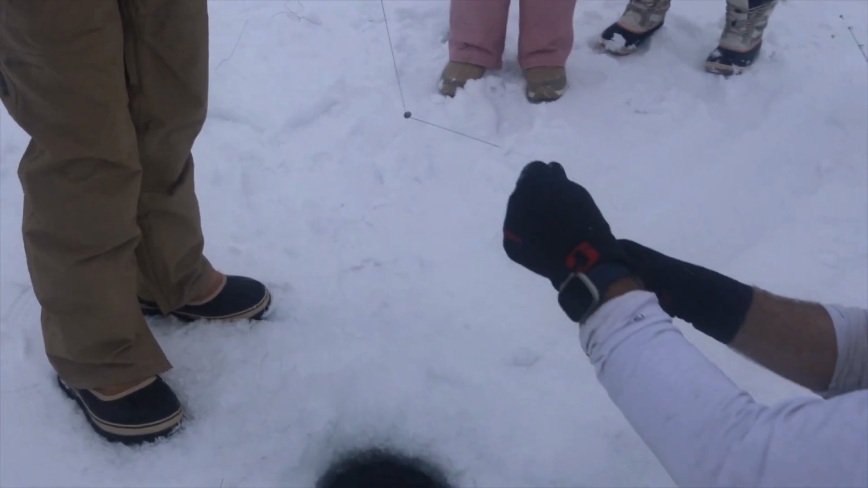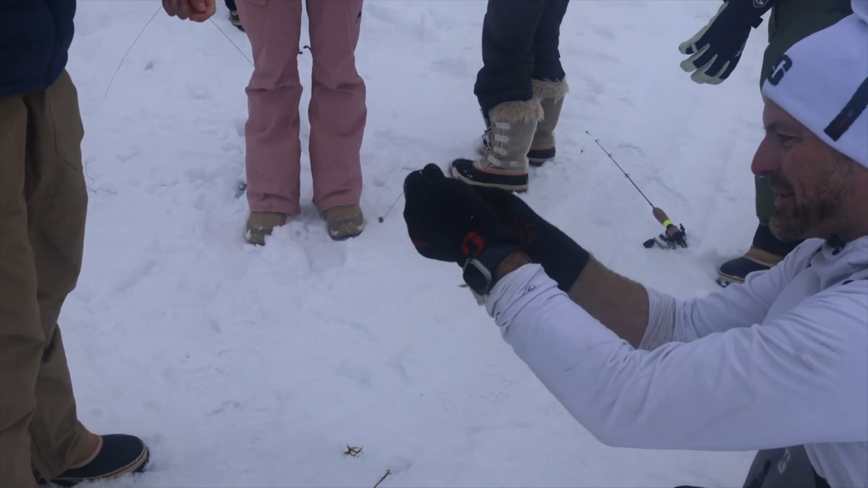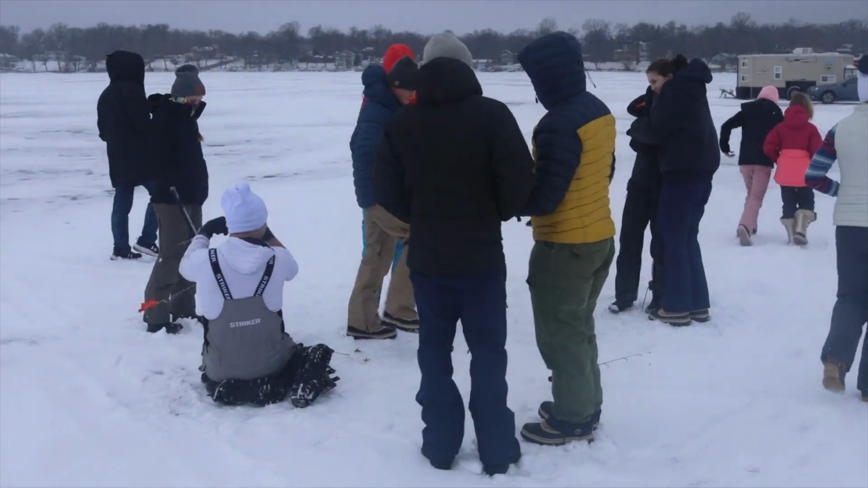Oh, he got mangled. A little tug. He did get mangled a bit, so there was a fish on it. I like what I saw there.